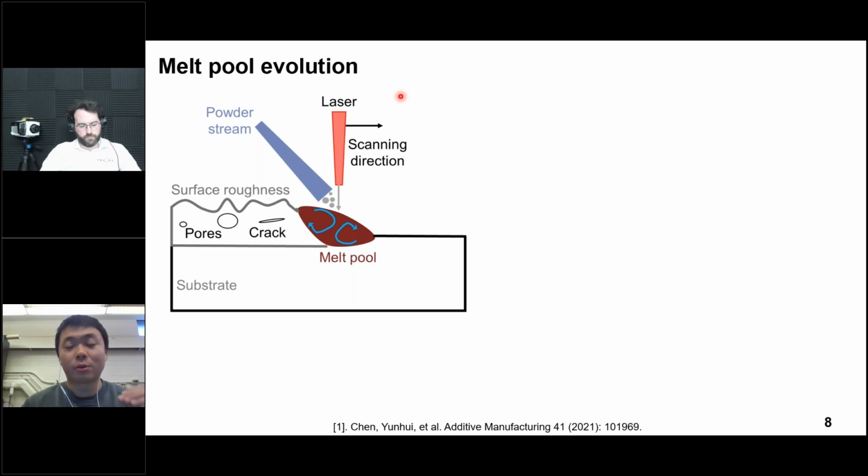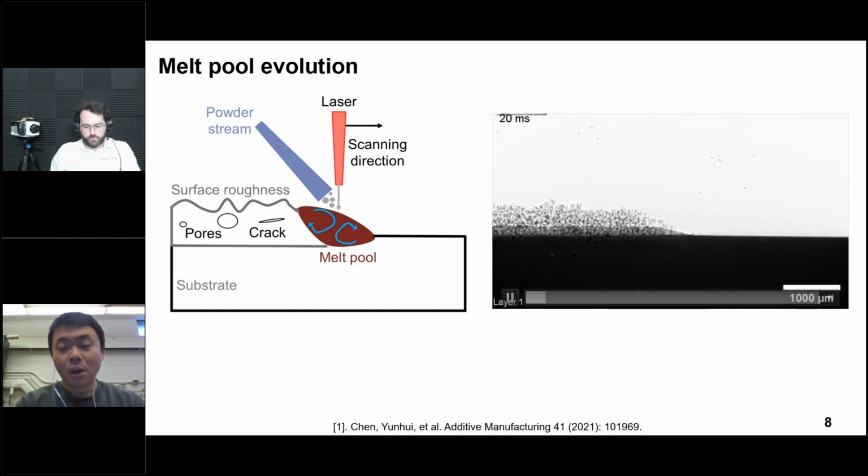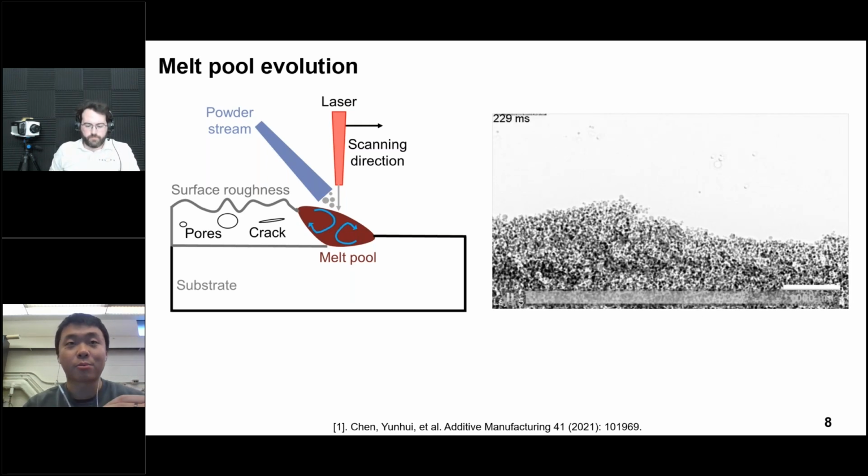Previous studies used other advanced technologies, for example, the synchrotron X-ray, to try to get information about the melting pools. Here is a video to demonstrate how the melting pool forms the melting tracks. Let me play the video. From the video, we can see the melting track is formed based on the form of the melting pool.